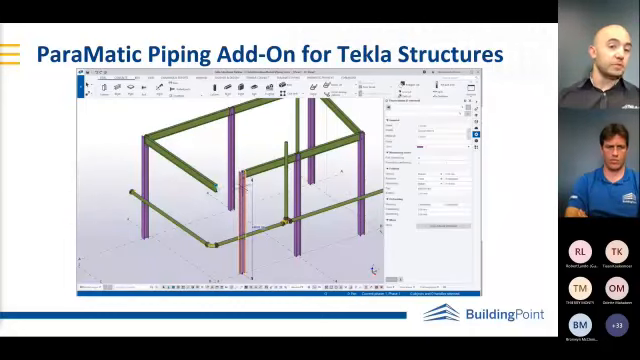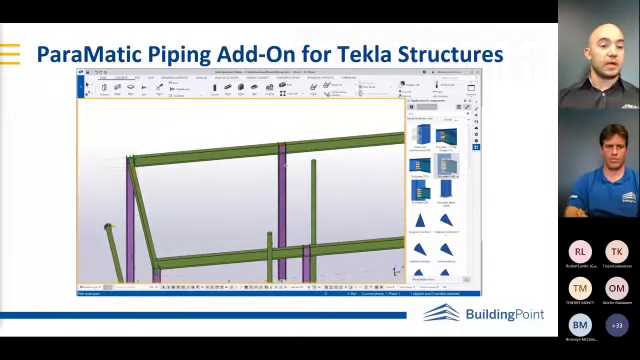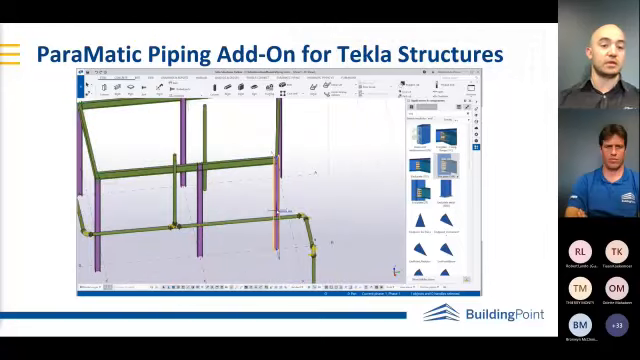You can move the beams and columns around. There's no need for driving sketches or anything to move anything around. You can add the connections, and these are generally pre-configured connections, especially to our standards, our South African standard connections.